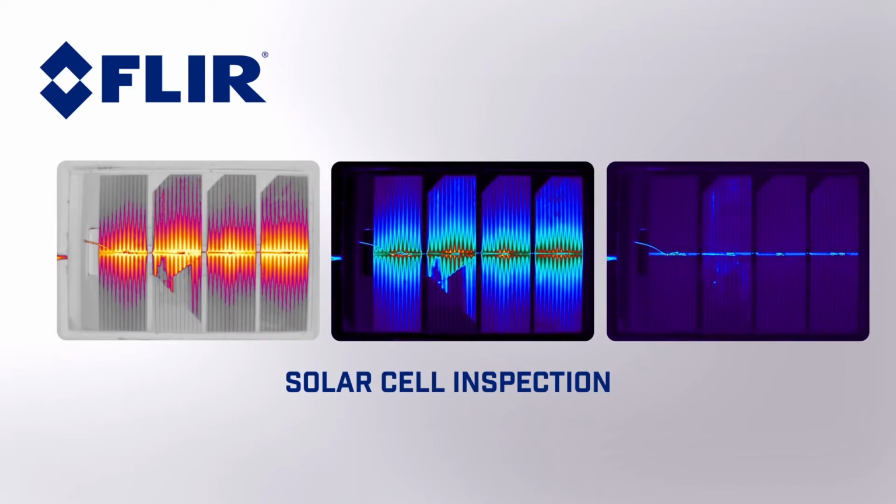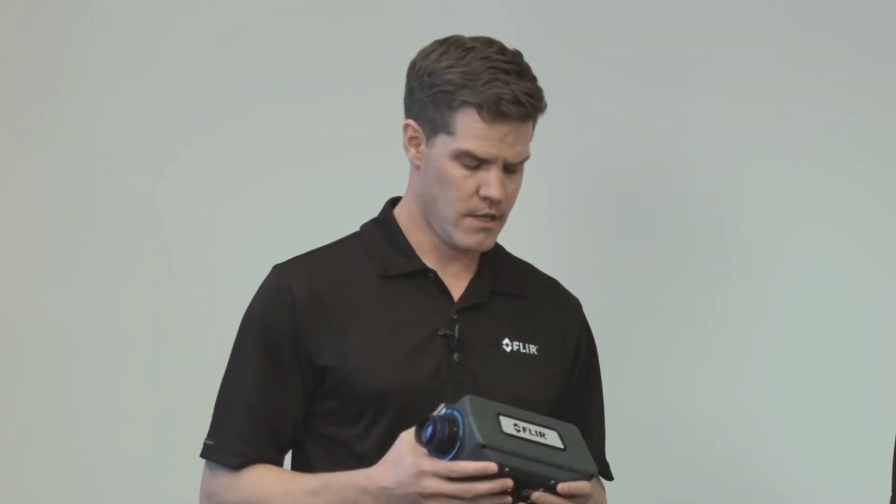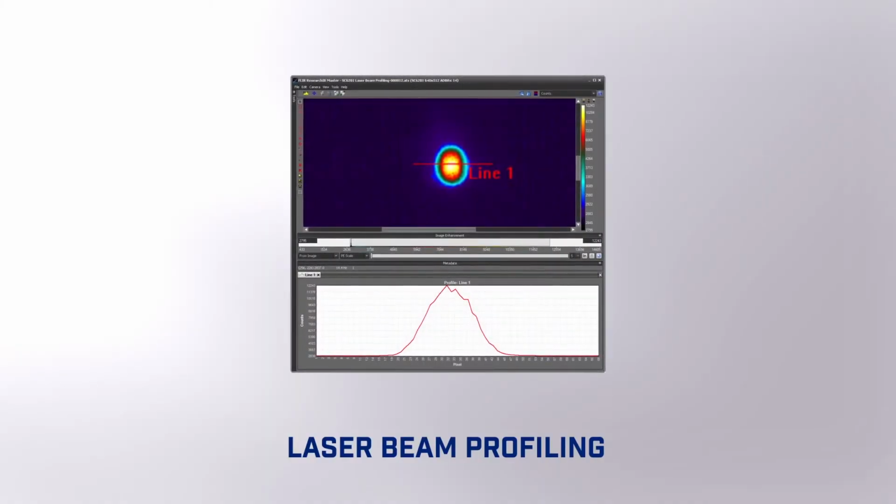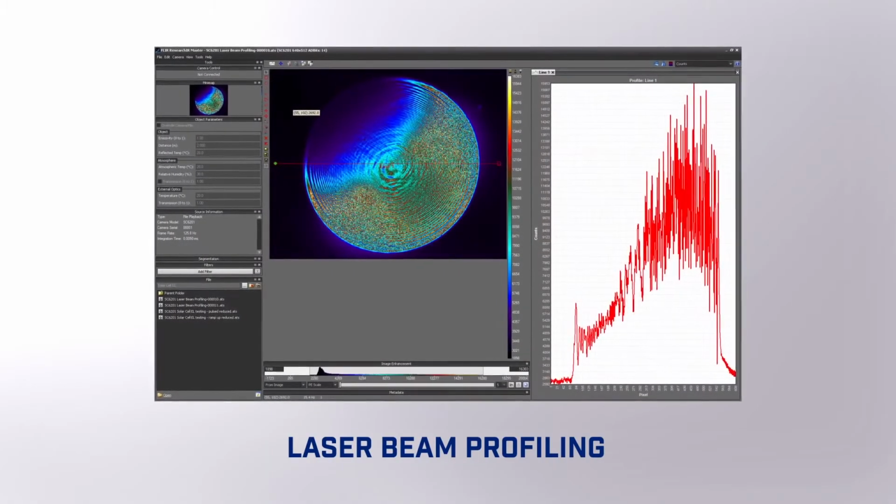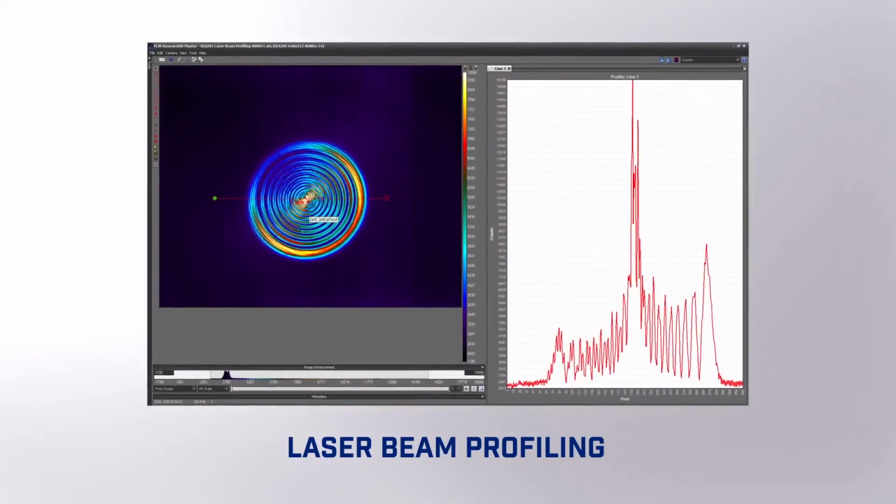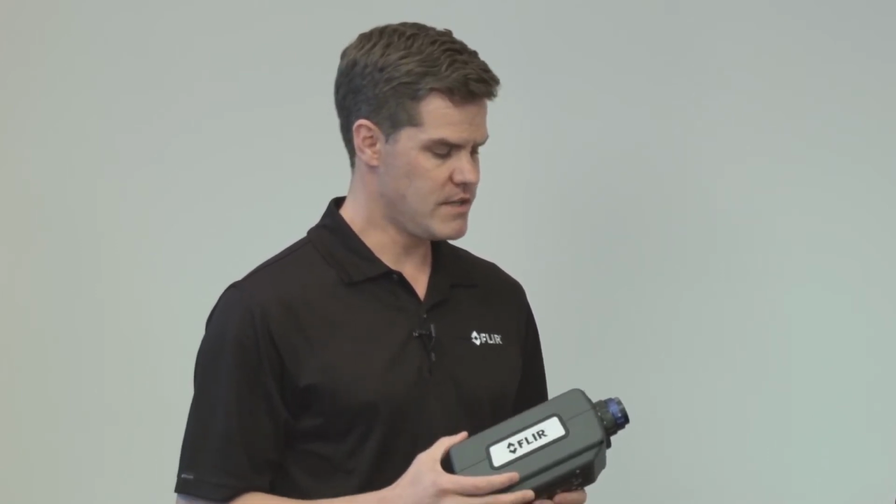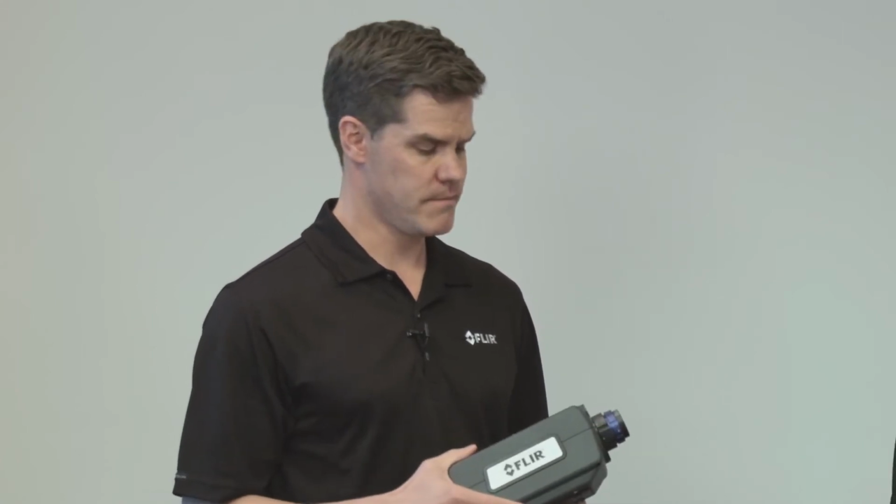so electroluminescence or non-destructive testing on solar cells. For art restoration, if you want to image through paint to see underdrawings. It also works great for laser beam profiling. Maybe I just want to unscrew the lens and shine the laser directly in on it. It's really sensitive in the near-infrared waveband, so much better than a CCD camera because it has better quantum efficiency and sensitivity within those bands. And additionally, that means you don't have to turn the laser up quite as much to get good readings.